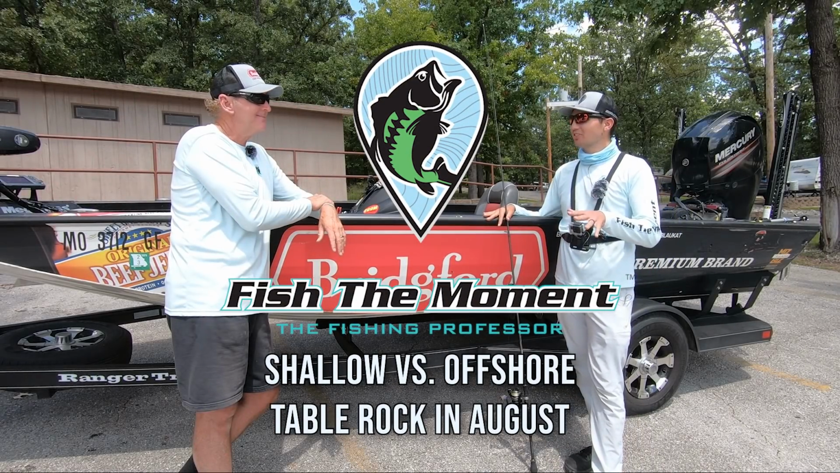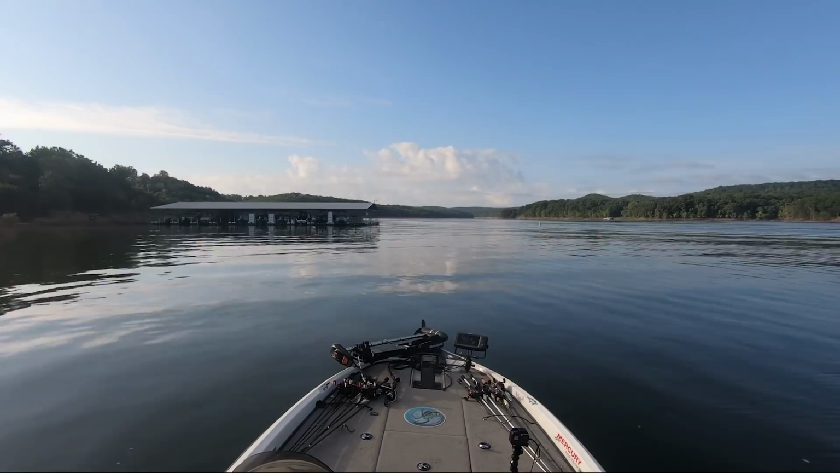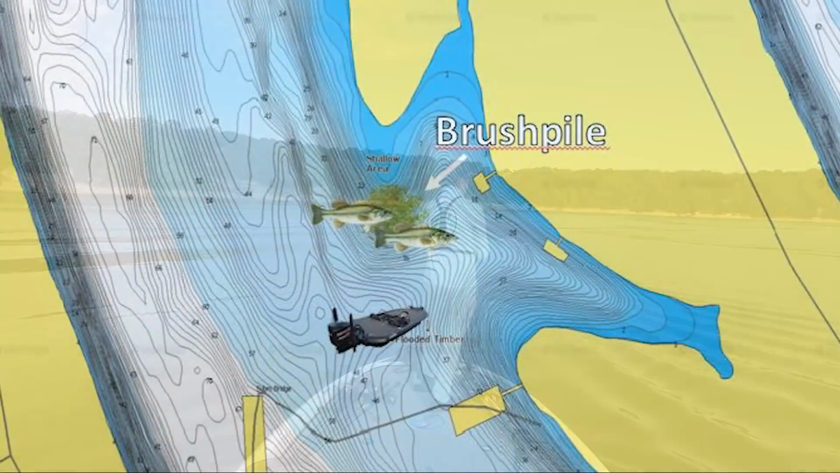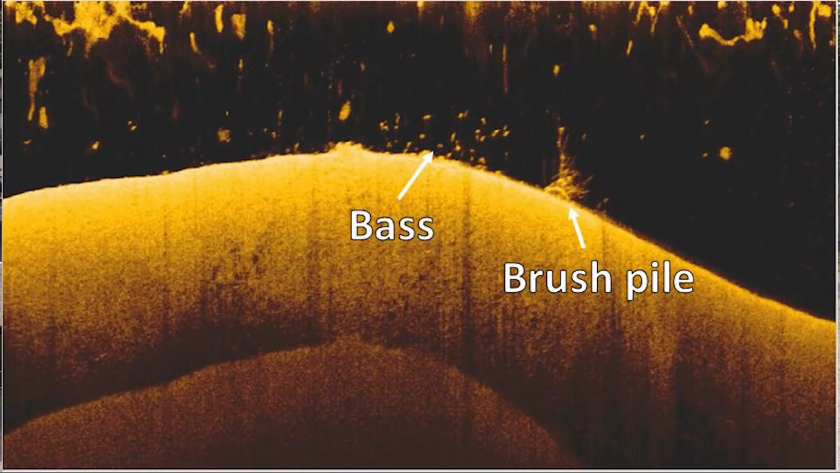And today was actually a flip-flop from my usual shallow versus offshore challenge situation. I landed on the fish first thing this morning, which is very rare. In our last challenge, I was catching them in the last 15 minutes of the day. The spot that I was catching them was actually a main lake point. It had a very gradual slope and it dropped off sharp on the end. There's a brush pile on the end and there was a bunch of bait fish there.